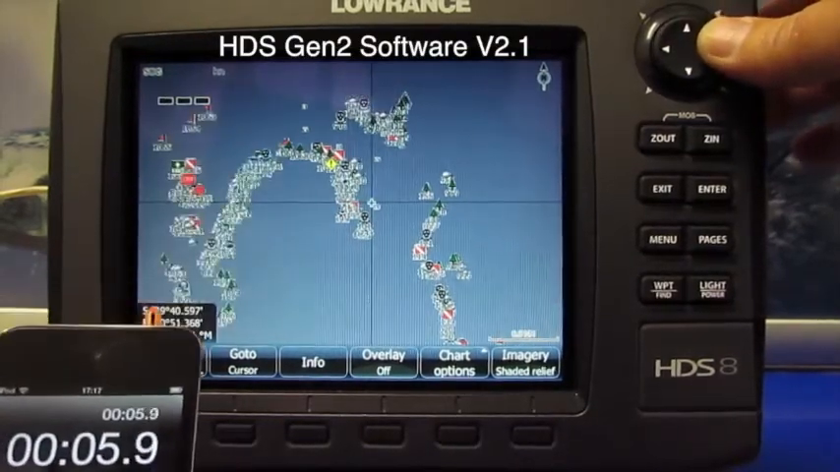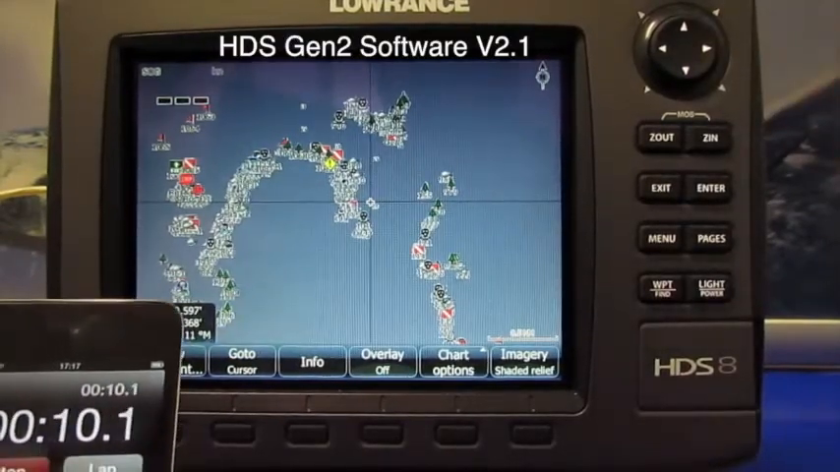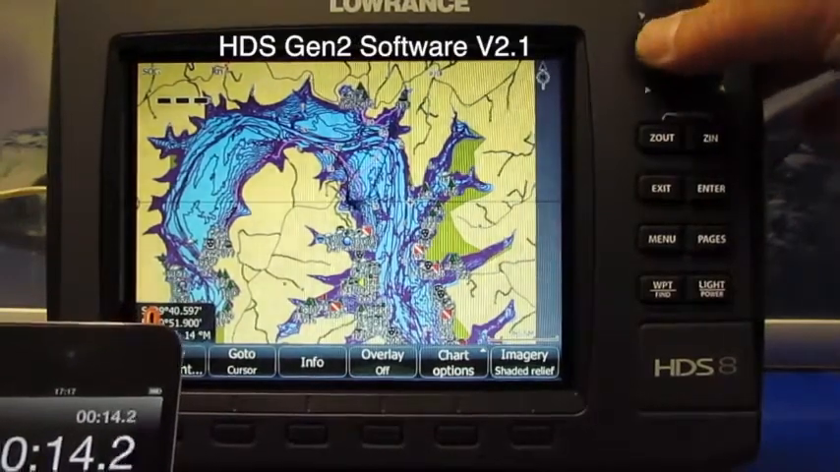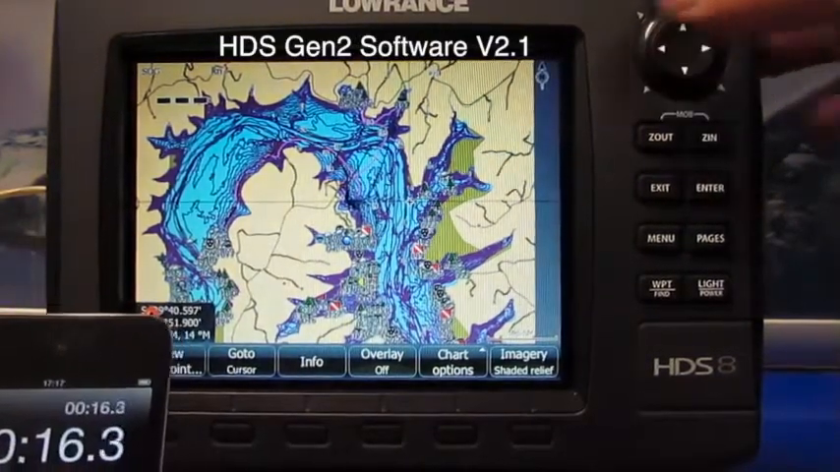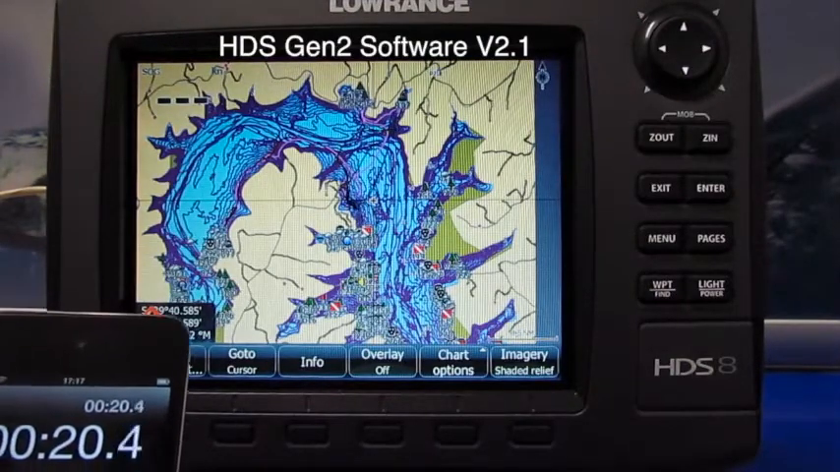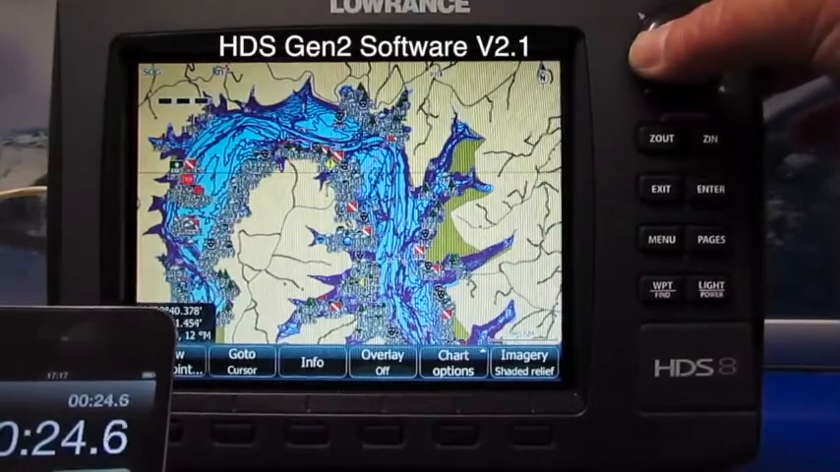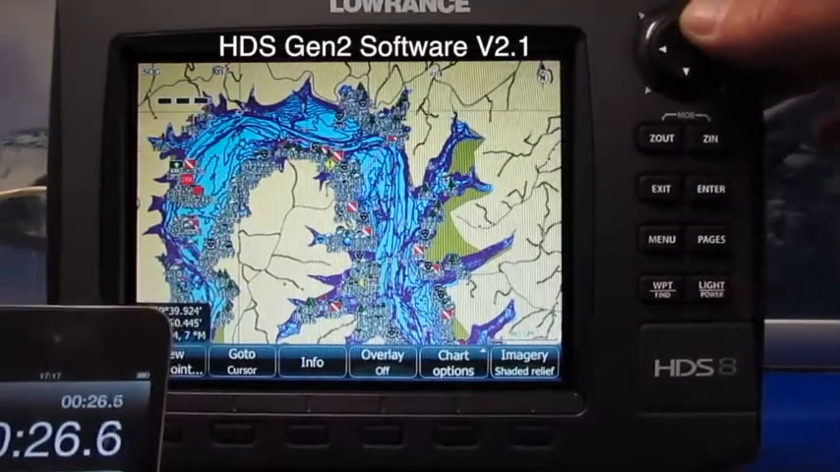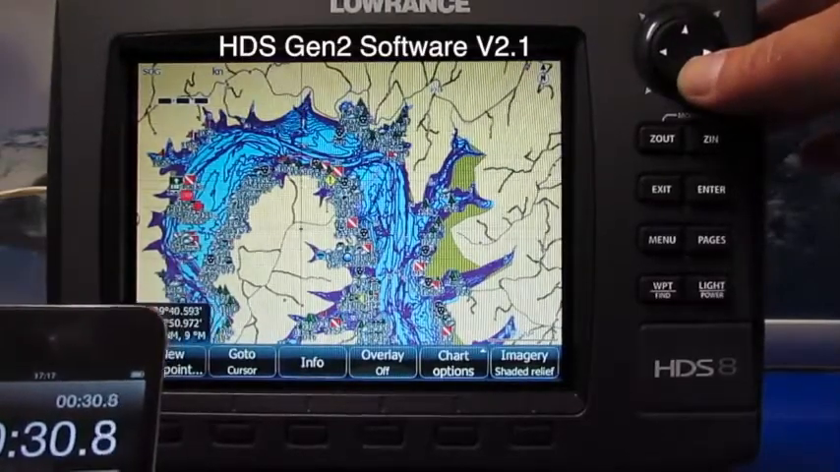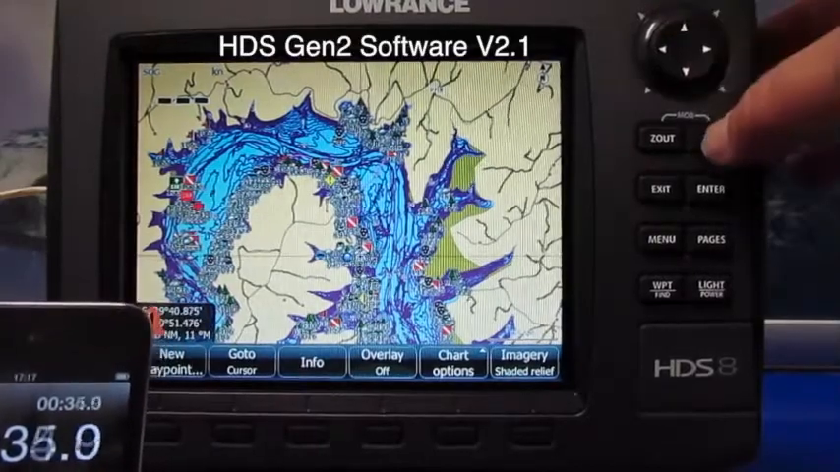I'm trying to move the cursor, but the cursor appears to be locked. Okay, there's the charts. Cursor is still locked, but the charts have appeared. Some of our waypoints are there, not all of them. There seems to be a delay on the cursor, but it has eventually loaded. It's taken a little bit of time, but it's loaded.